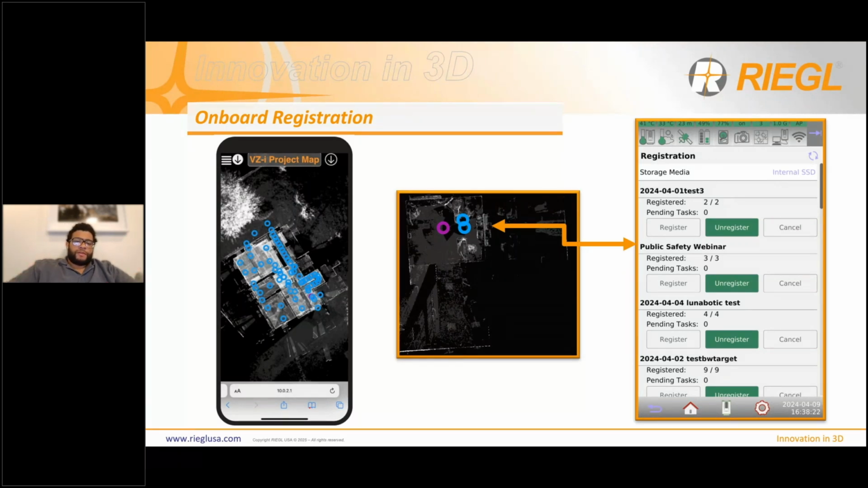This is really useful for when you're out in the field and you want a quick way to look at what you've collected so far without actually having to pull out your laptop and take the data from the scanner and process it. This is a great way to just see what you have. You can see which dark spots you have and target those in future scans.